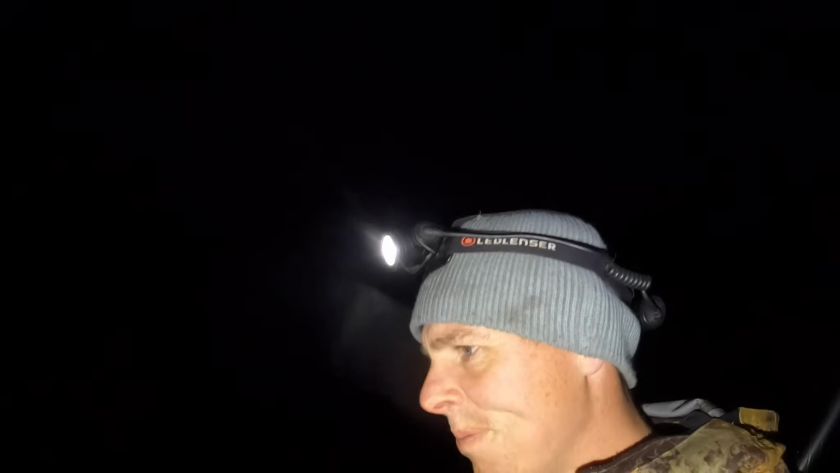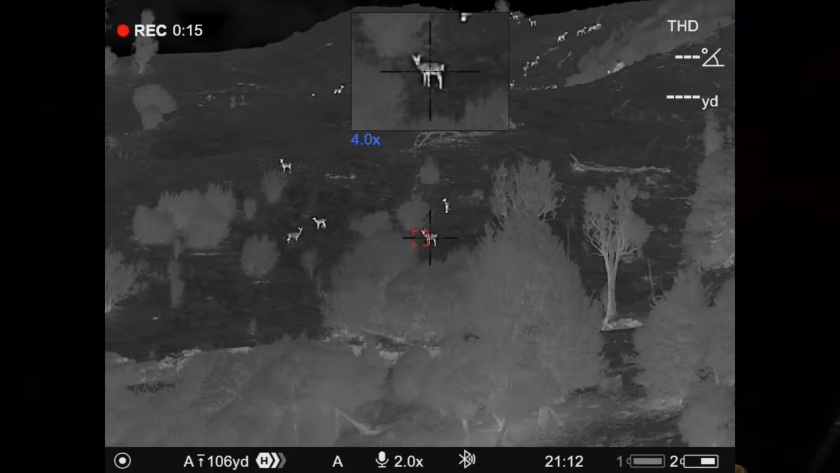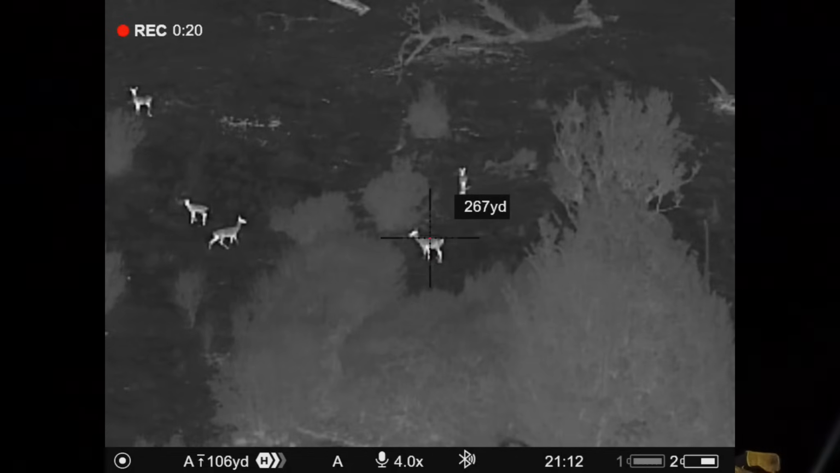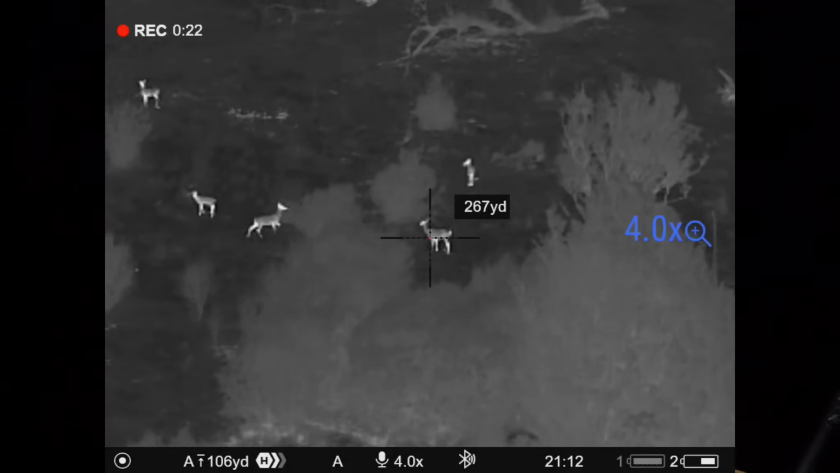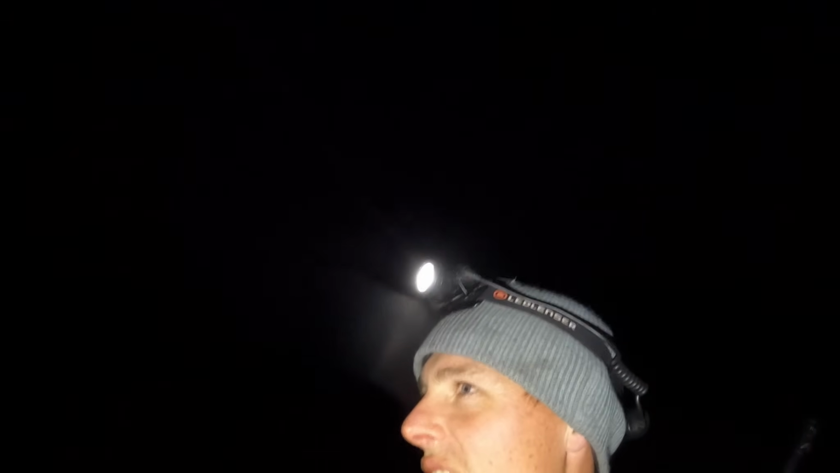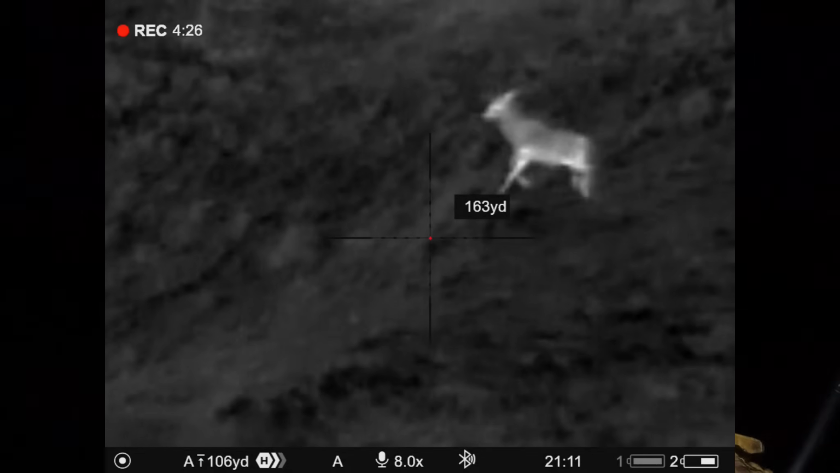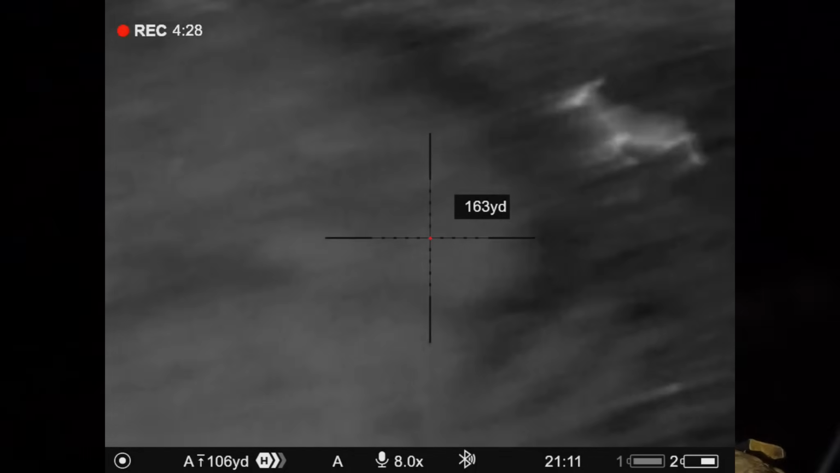Being inexperienced with shooting at night, it's real hard to gauge distances, even though you've got the rangefinder. Without that, you don't know if something's 50 meters away or up to 200. It's crazy. And when you shoot them, you don't have your bearings on where they've gone, so you've got to be a bit conscious.